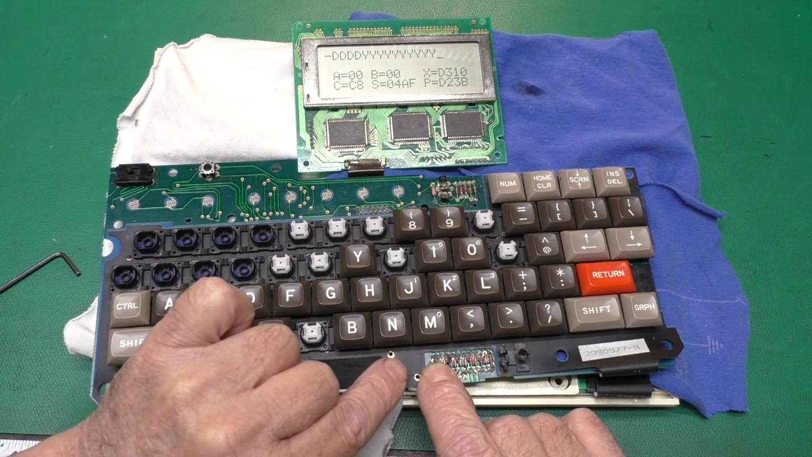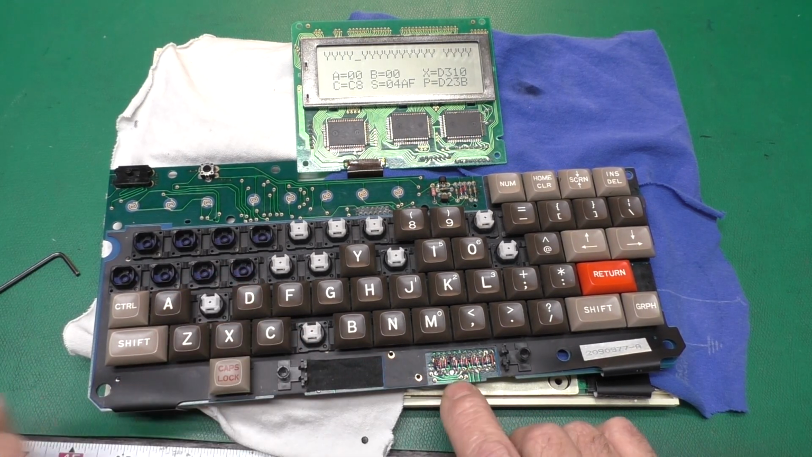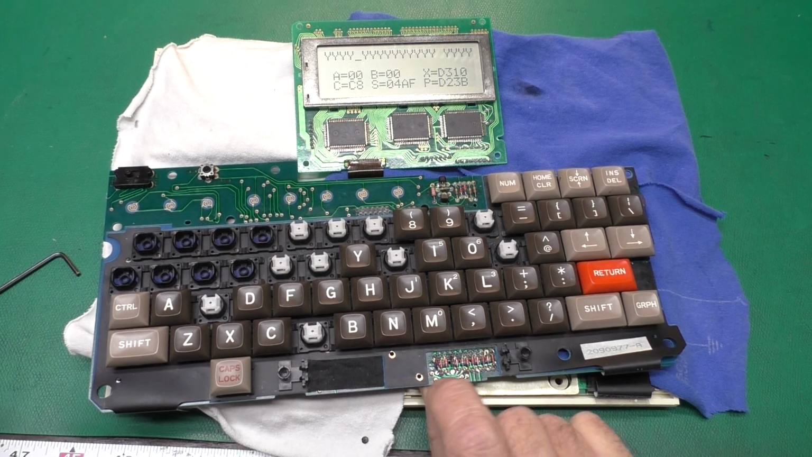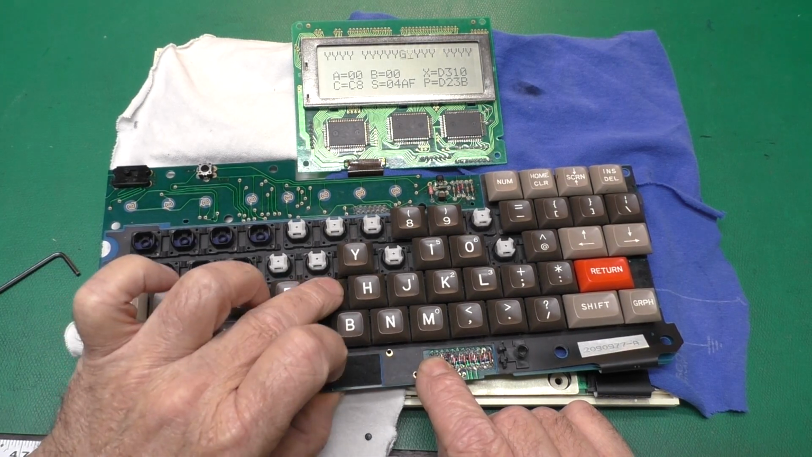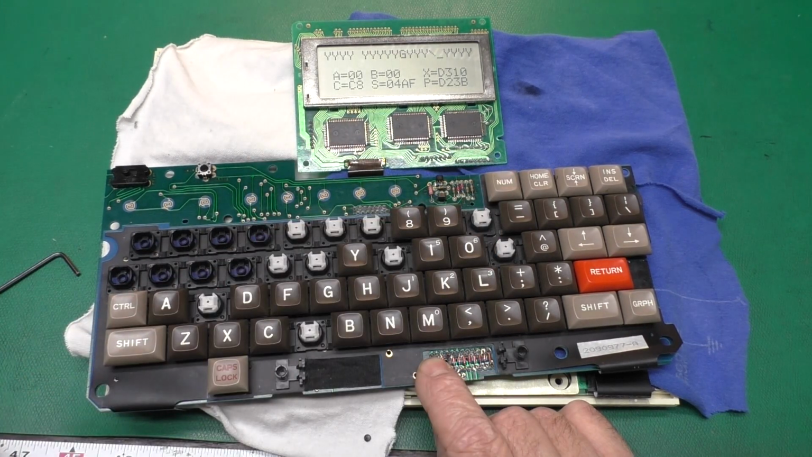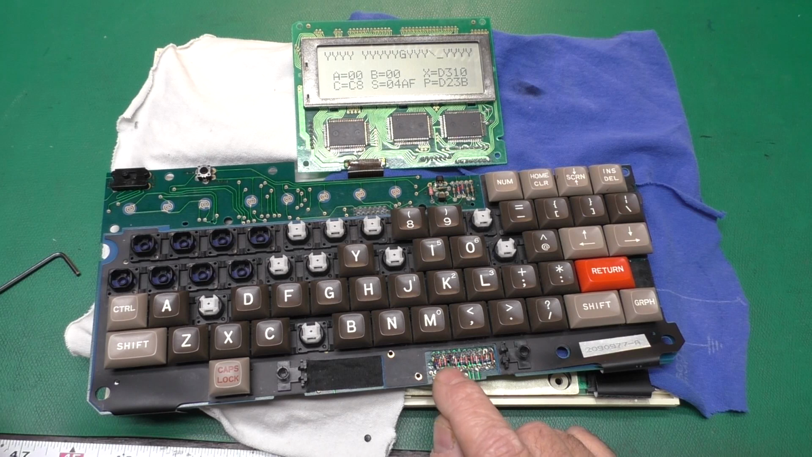That is kind of weird. Why is the space giving us a Y? Maybe it's because I've got this other diode disconnected. Anyhow, it did seem like the space was stuck down. Yeah, the space is just giving us a Y. That's very strange. And the num is giving us a whack. I think I'm going to solder both these diodes back down and try this again.